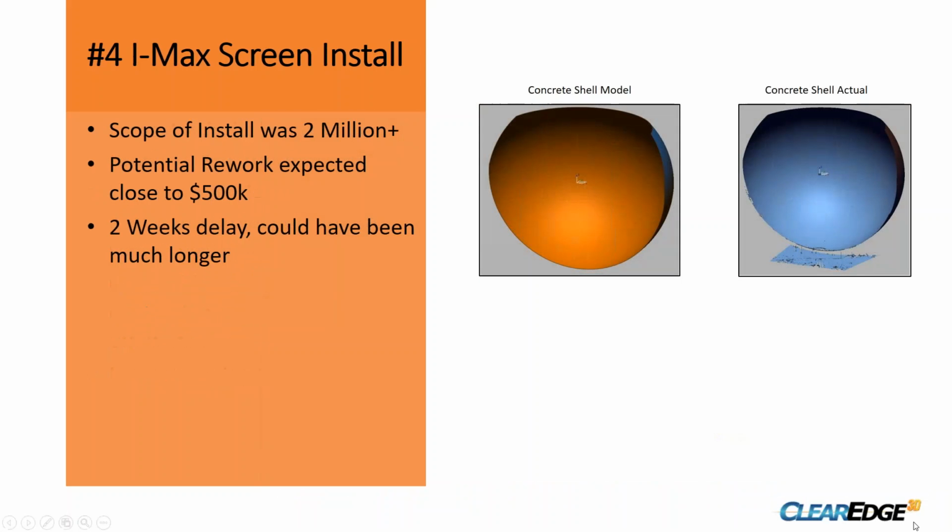The model on the left you're looking at, that's the concrete shell model that was built to support the screen and the bracing. The one on the right was actually a laser scan we did of that shell. So the owner and a couple other people said it has to be the concrete. They're outside of their tolerance. The concrete person said, no, we're dead on.